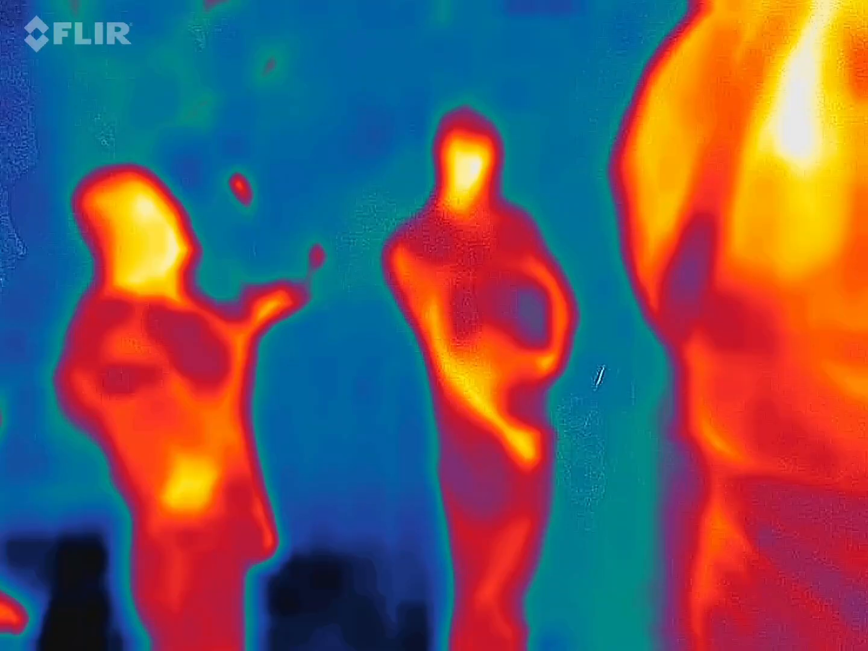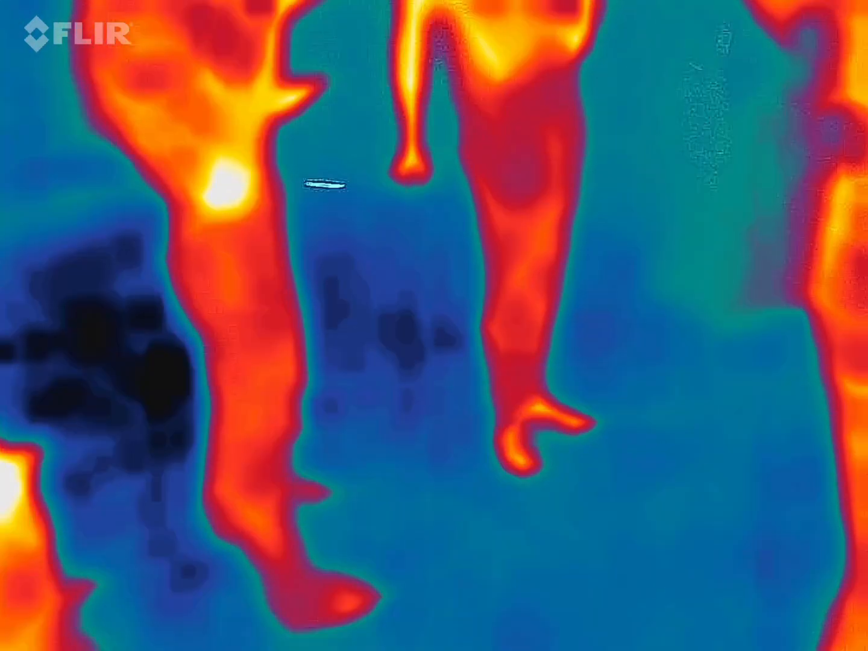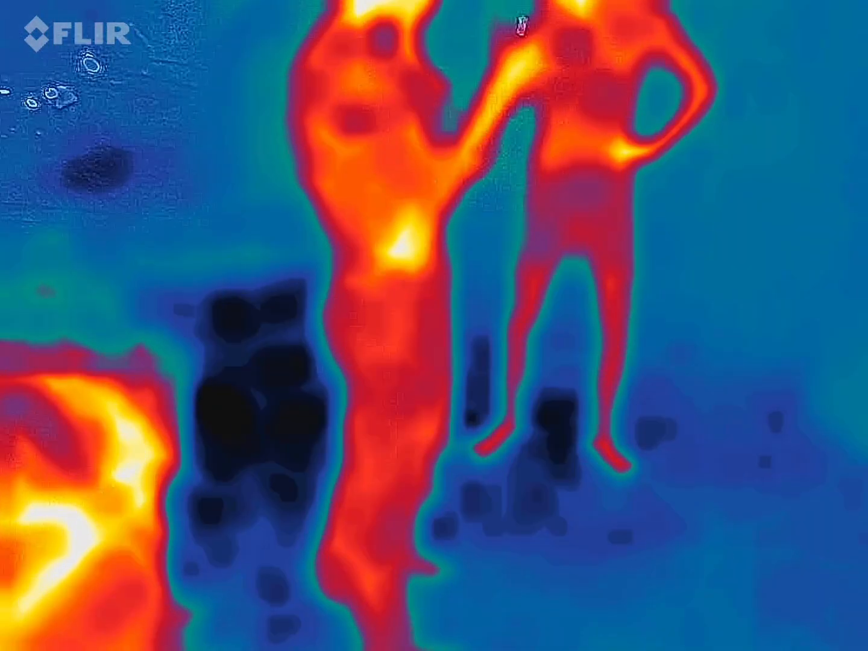Now, where we're going up and around the corner, I'm going to be taking us over to this crazy cemetery. Every ghost tour stops there, but we are in the month of June, getting very, very close to the exact anniversary of what happened over there. Of course, I'll explain it once we get there.